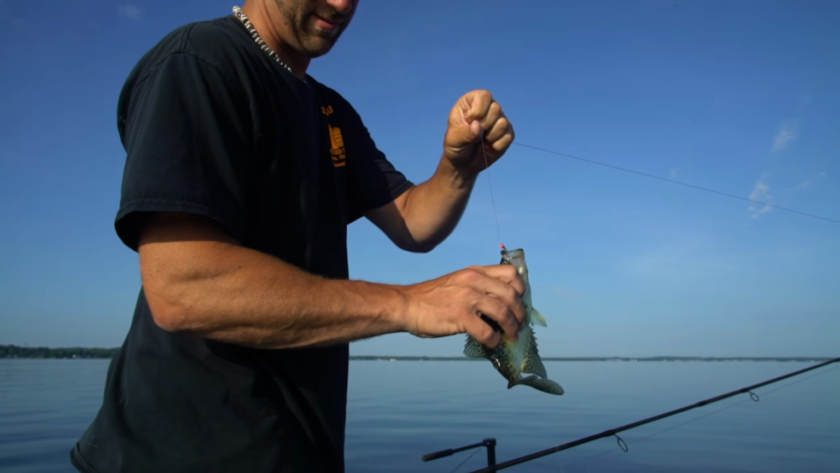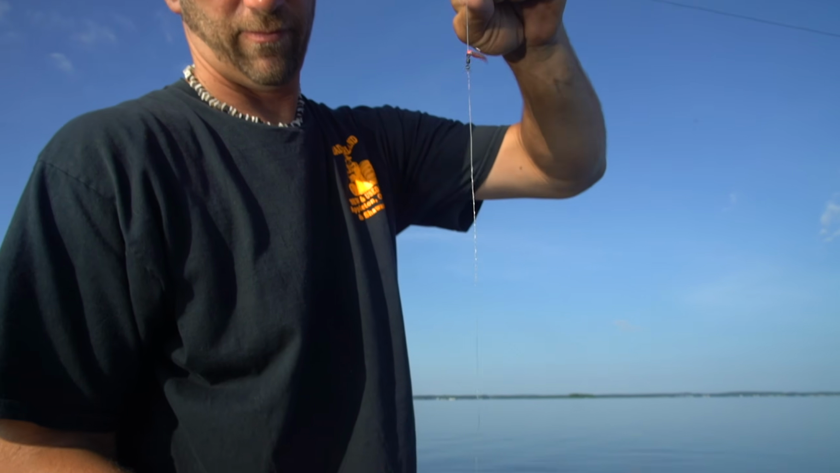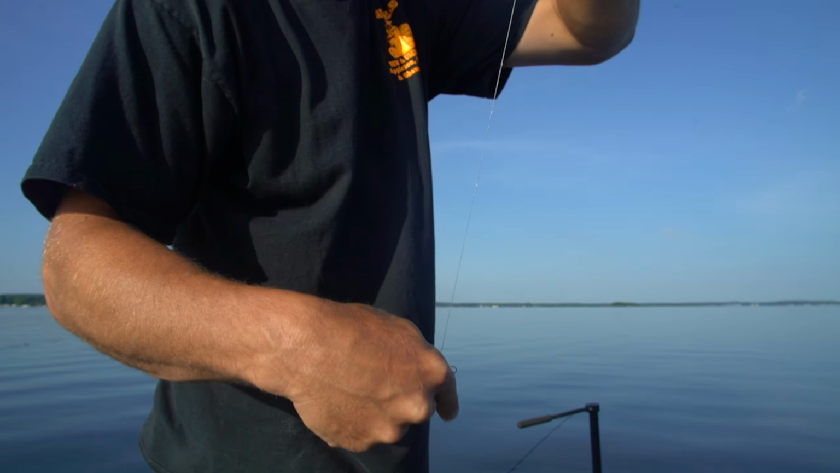On the top jig. On the top jig, huh? What we're running here, a little jig on the top, piece of plastic, and a dropper. Plastic's been catching quite a few, just like you use for whitefish out on the bay.